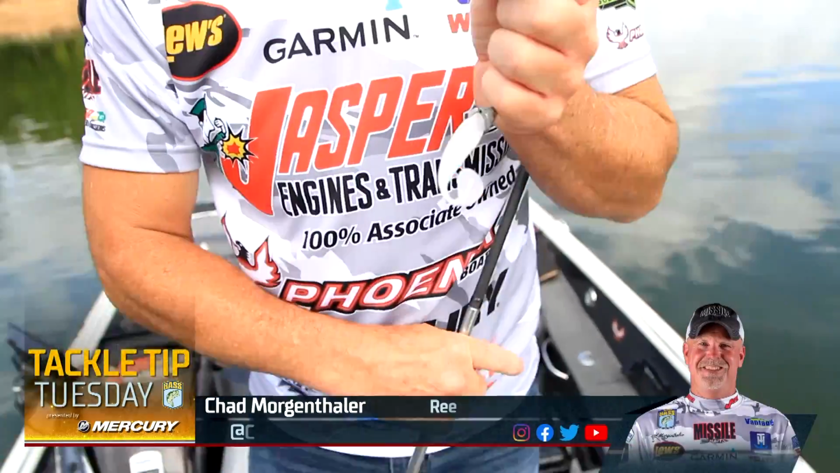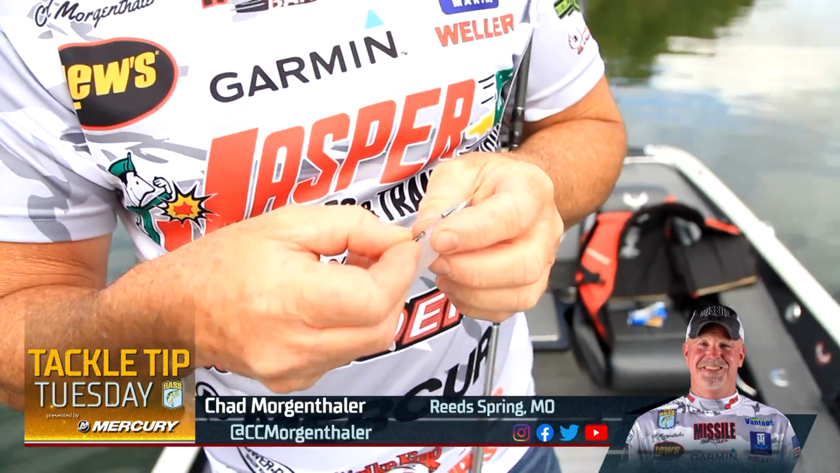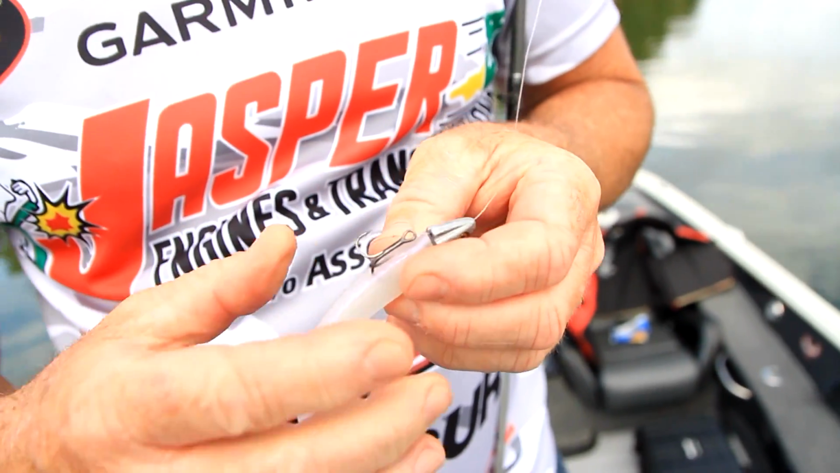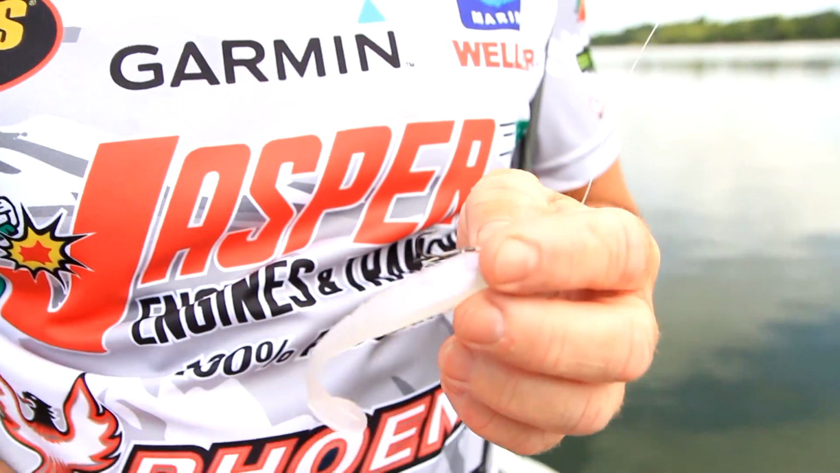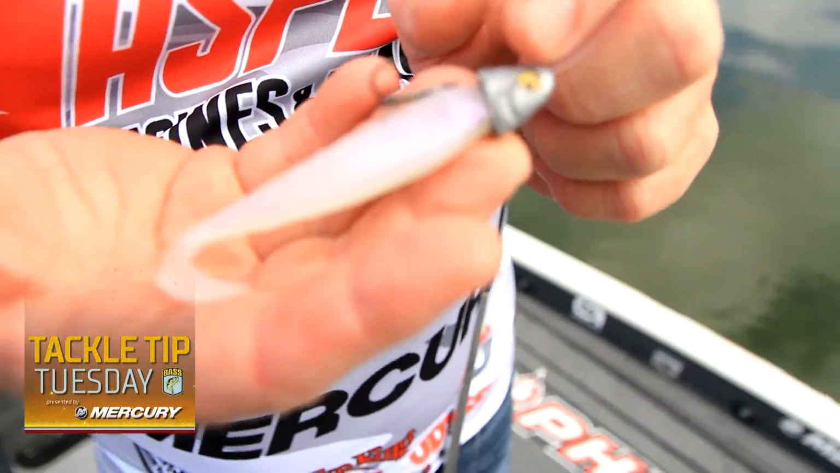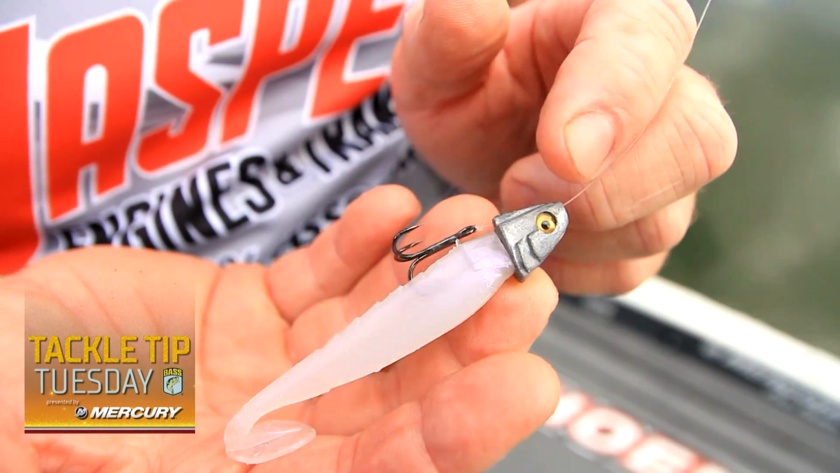So this is a little bit different rig. This is what I like to refer to as my finesse swim bait. Anytime I've got fish that are a little bit spooky, and they get that way in the fall, I downsize my swim bait. This is a head designed by Bill Lowen, another Elite Series angler who's a friend of mine, and it's Lure Parts Online.